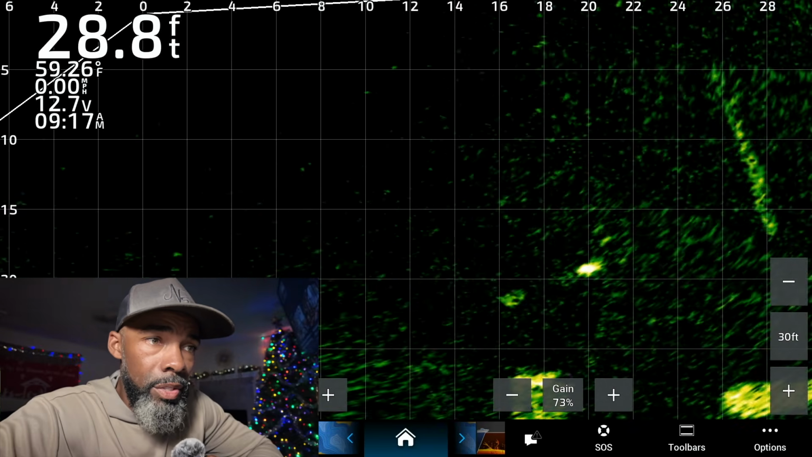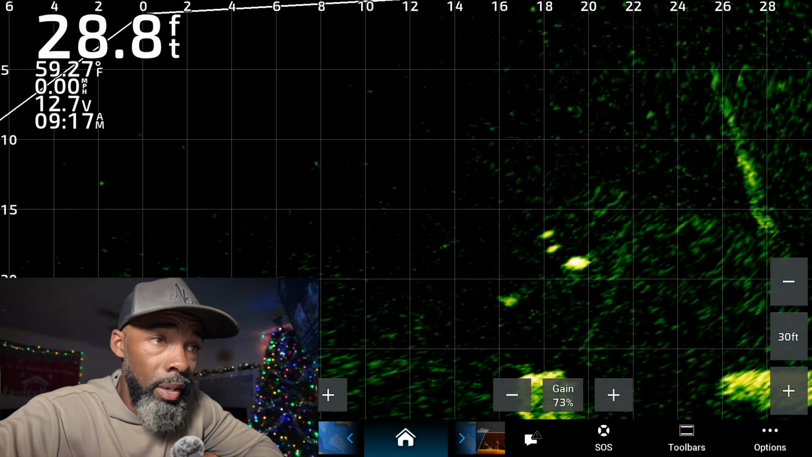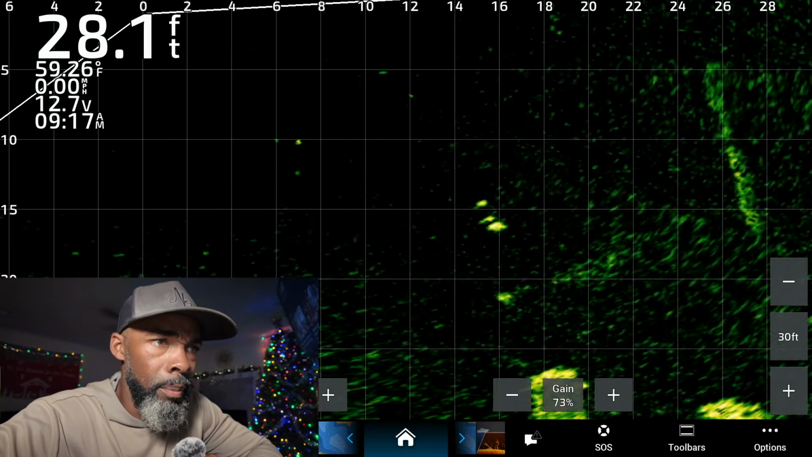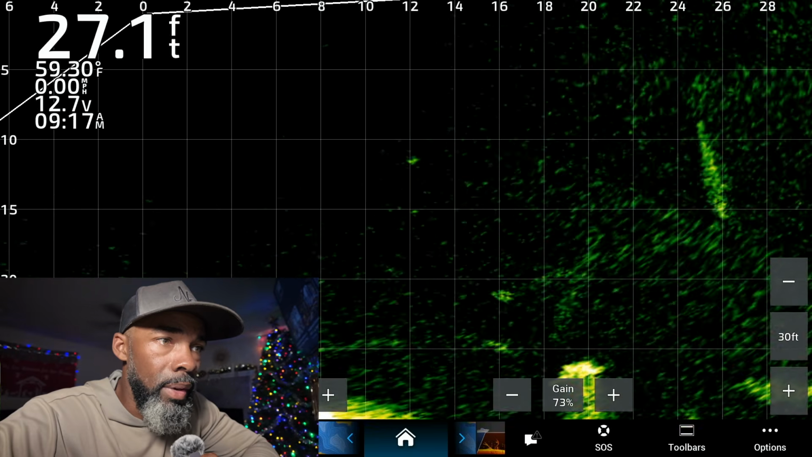There it is. We got the fish and the bait both on the screen at the same time. Fish acknowledges the bait. Here we go at the 20-foot mark. He's tracking. He is on it already. Now he's coming out pretty aggressively, and that bait's not quite moving fast enough. I want him to move just a little bit faster. Boom. No, he didn't hit. What the heck was happening right there?